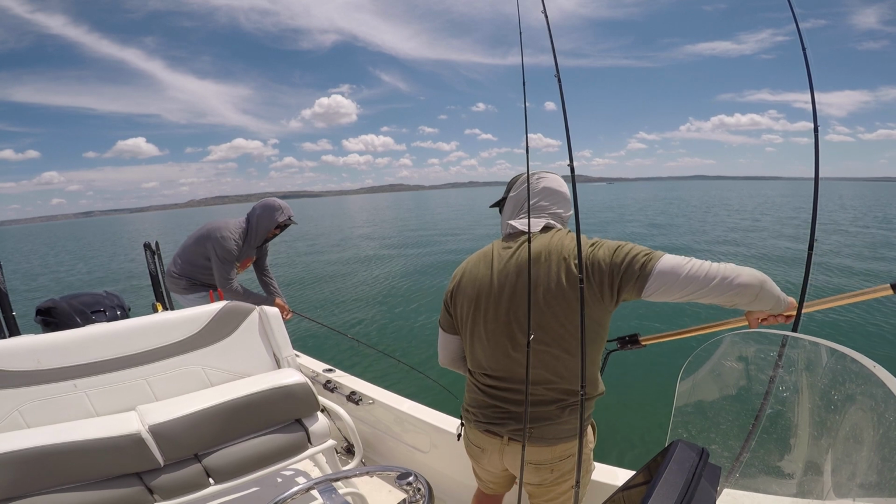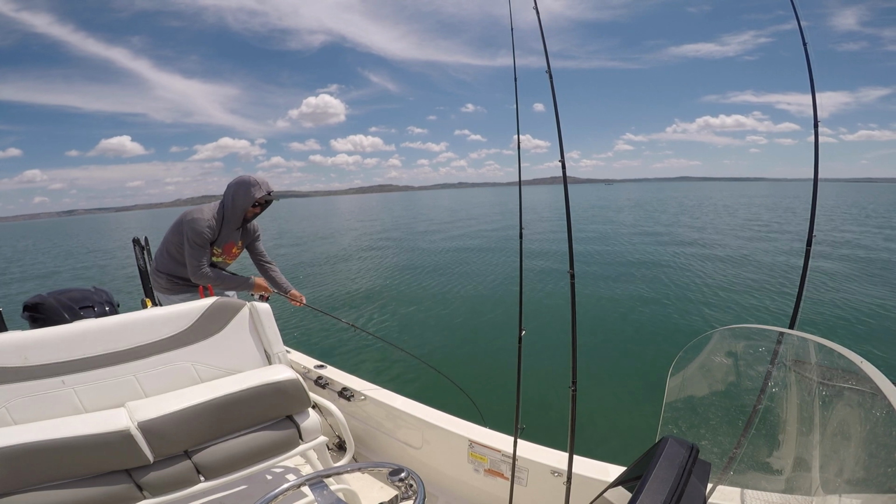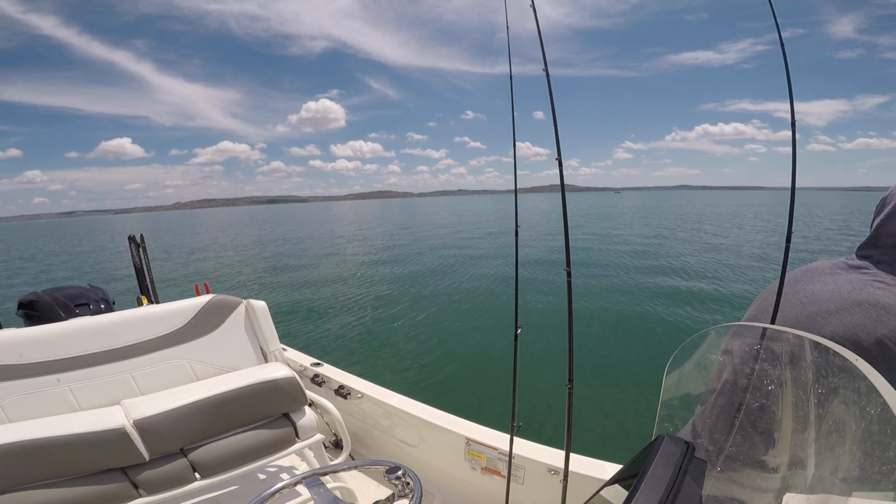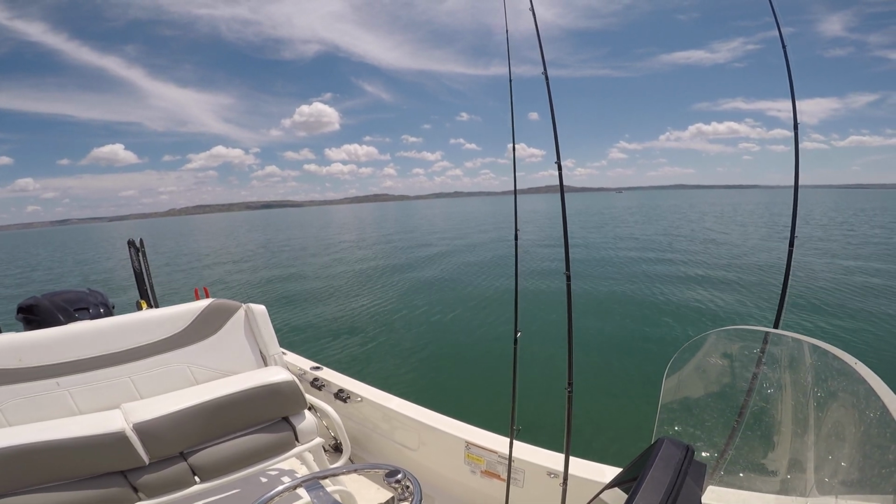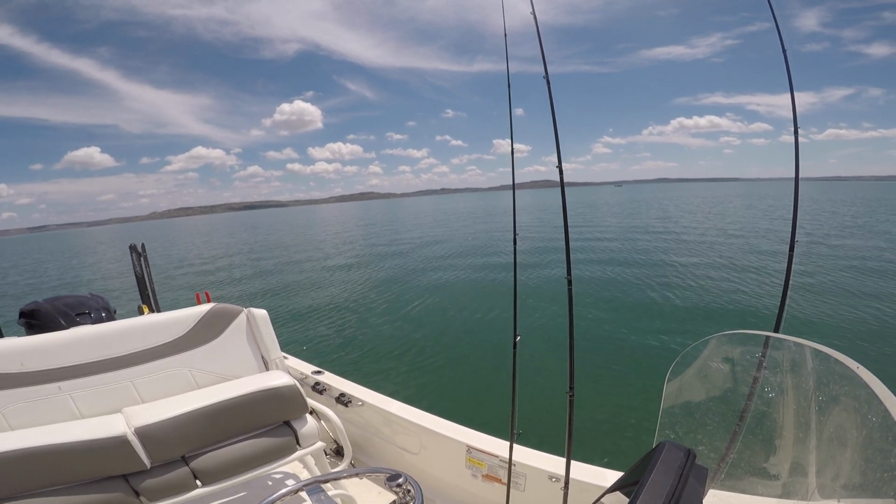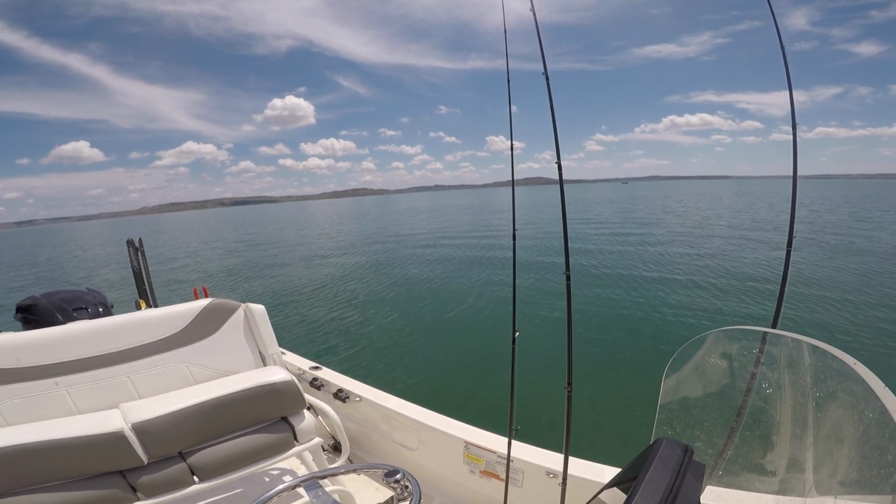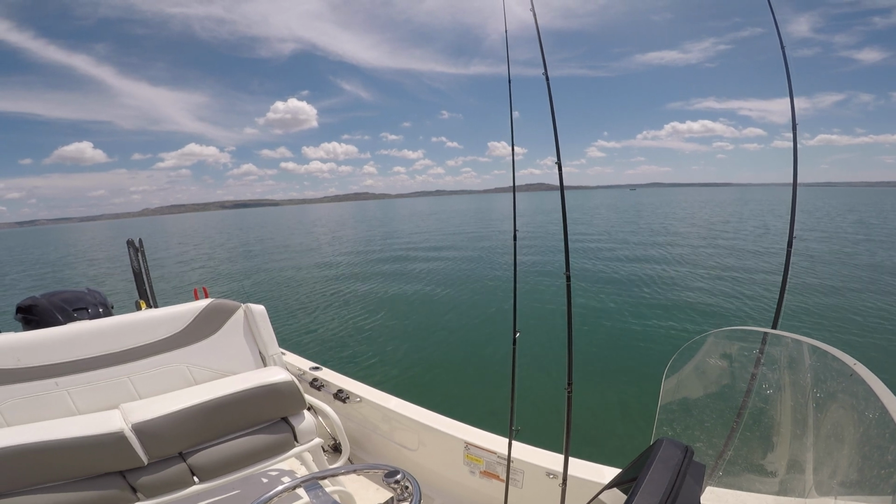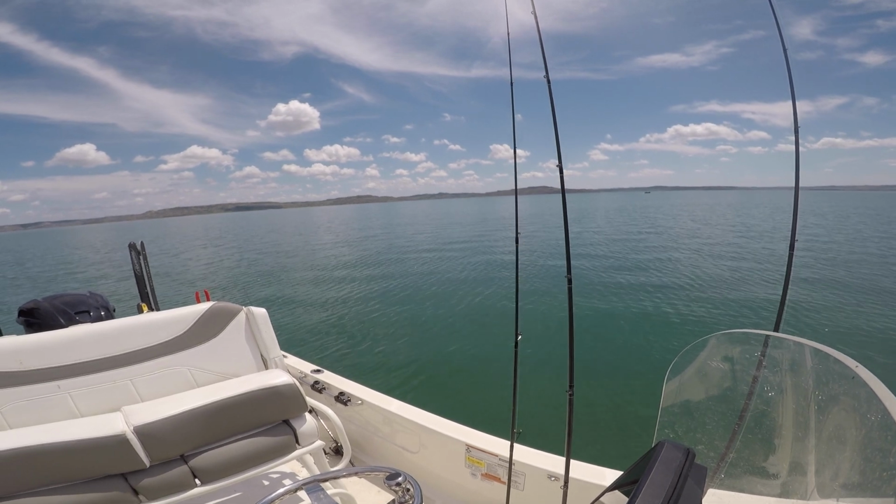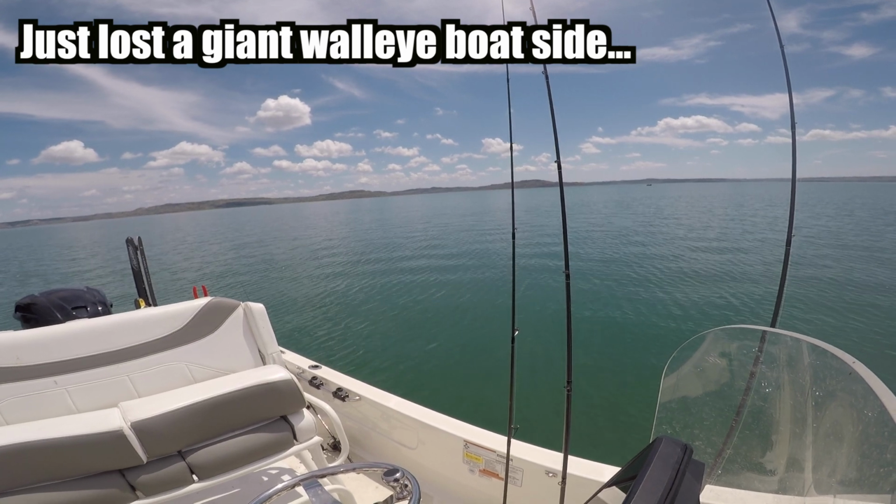Whatever this is, it's big. It feels weird unless it's just giant. I see it. We're on leader. Oh! Giant walleye! It's fine. Josh, no. Hey, I'm not freaking out. I'm not freaking out. No, that was a big one that time.